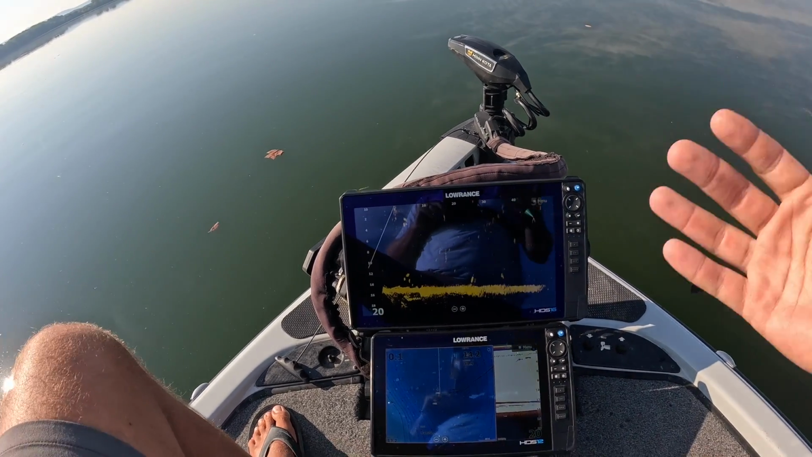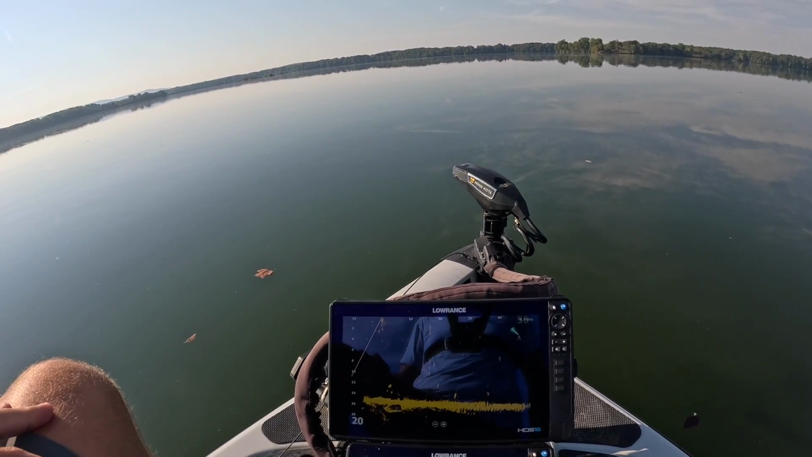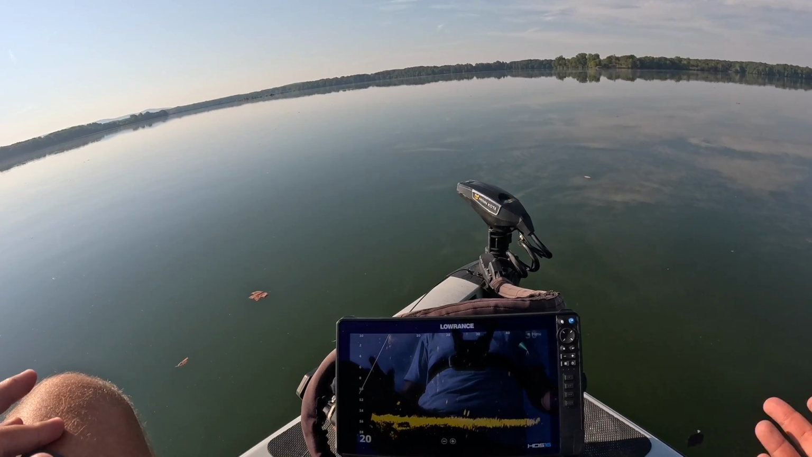I feel like it's a pretty basic setup that I run, and next year on the Elite Series I'm going to run this same exact setup. So it works for me. It'll work for you guys too.